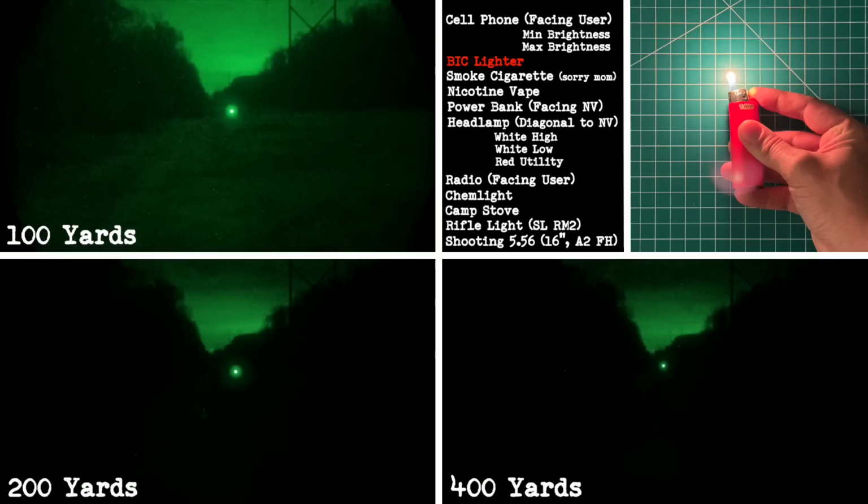And here we have a Bic lighter in all its glory. And yeah, it's wild how far you can spot this thing under nods. I didn't have it in me when I filmed this, but I bet it would show up if I hiked out and did this test at 1,000 yards or more. You can see the flame flickering in the wind.